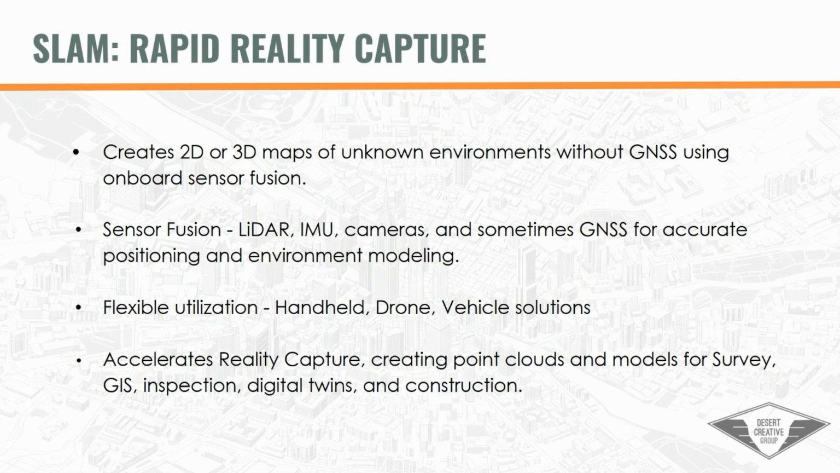Now, with form factors that we're seeing today, these can be anything from handheld devices, they can be SLAM solutions from a drone, and you even have vehicle-mounted SLAM-based solutions. And really this just accelerates reality capture, creating point clouds and models for GIS, survey, inspection, digital twins, construction, and much more.